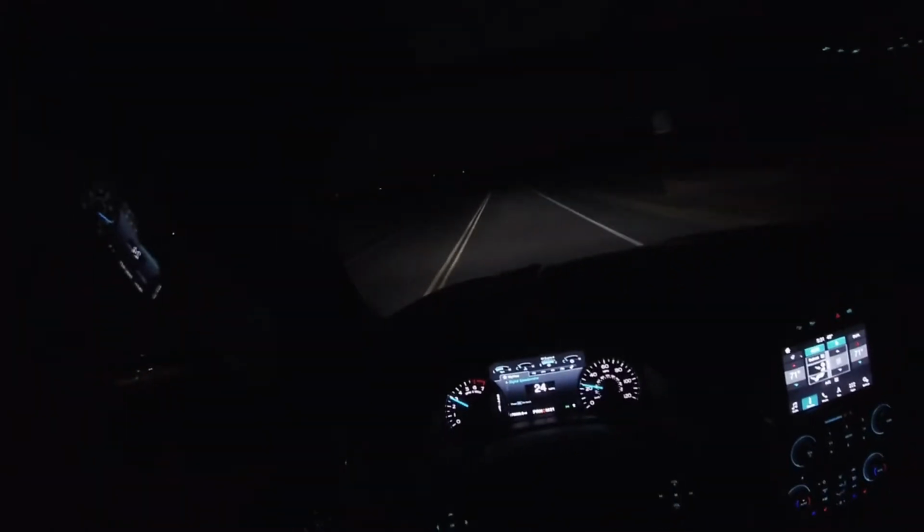The technology, the automatic high beams. I'm pretty sure these lights can aim around corners too. So we're gonna go this way. Let's have some fun, shall we? Nice little adventure. Sounds good.